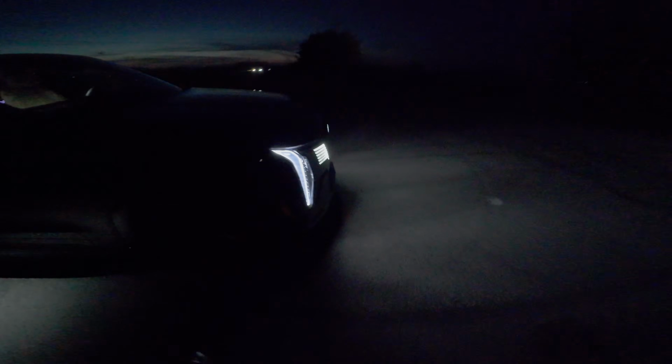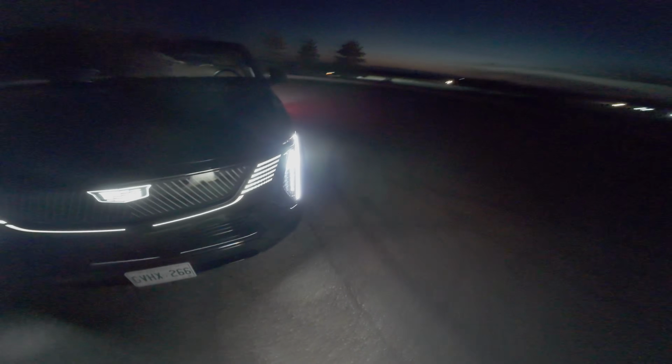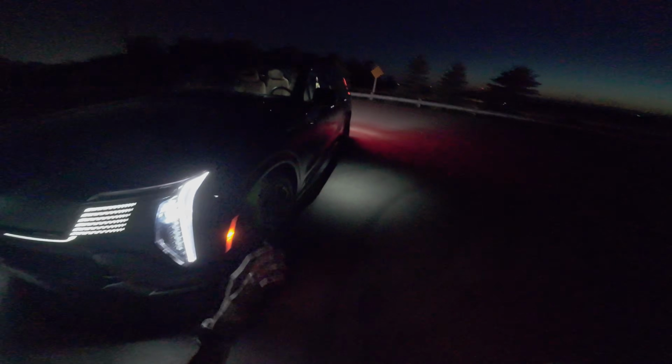the Escalade ESV. And I would actually like some lights, so can we keep the lights on? Thank you. Anyhow, we're gonna go for a night POV test drive just to see how the lights work and the night vision cameras, obviously. The ambient lighting inside, that's all the stuff we wanna see. But if you don't wanna hear all of our thoughts on this 2025 Cadillac Escalade IQ and comparing it to the regular gas version, click in the top right hand corner for a full review.